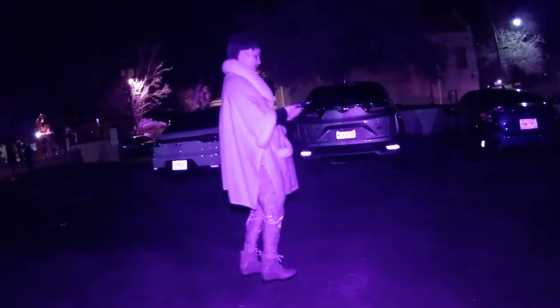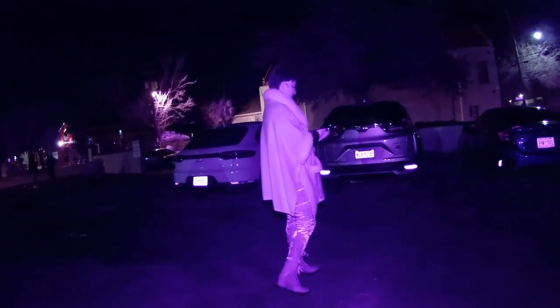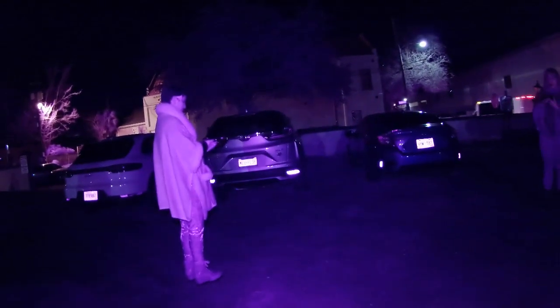It's been dust forever, and it just changed to white. No, the spot seems to be pretty... 22.5. I'm getting a lot. I got a lot of stuff there.